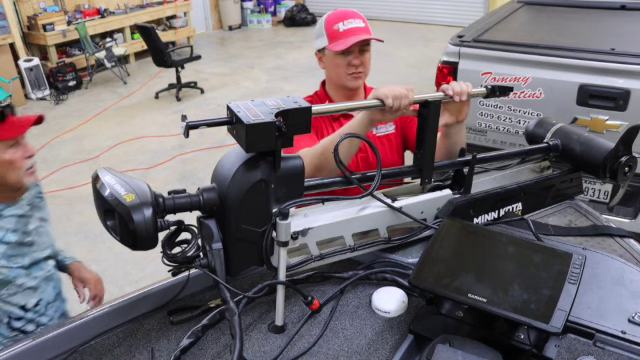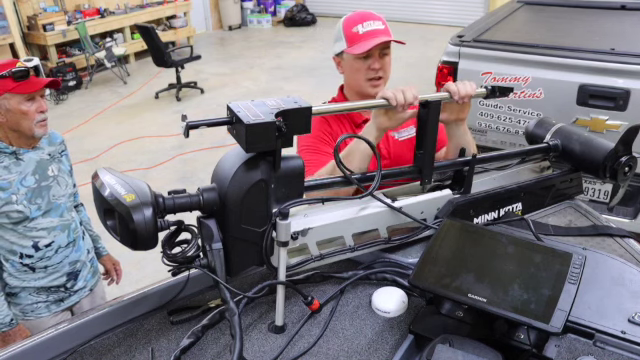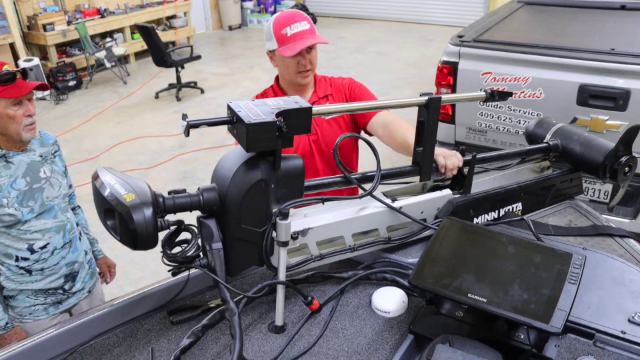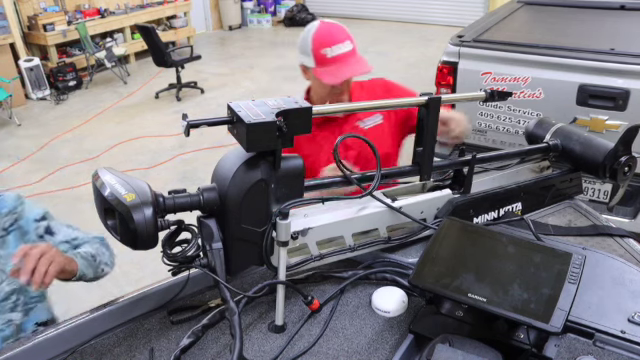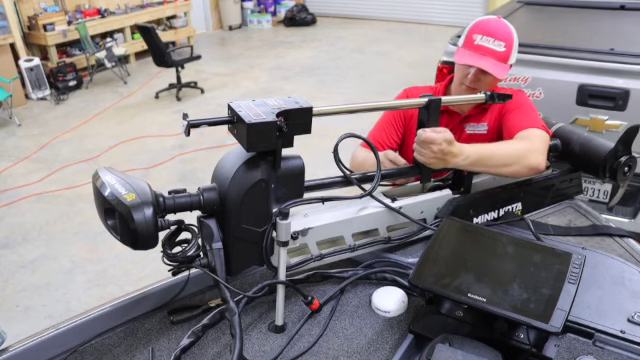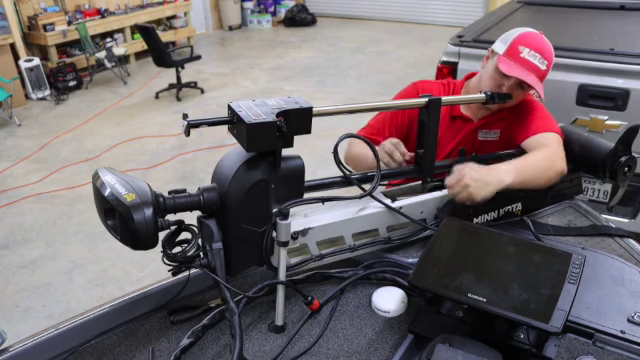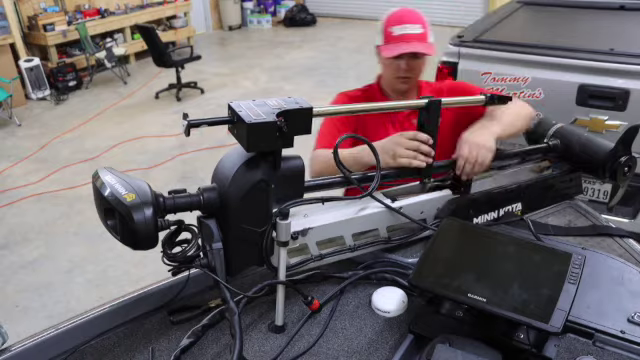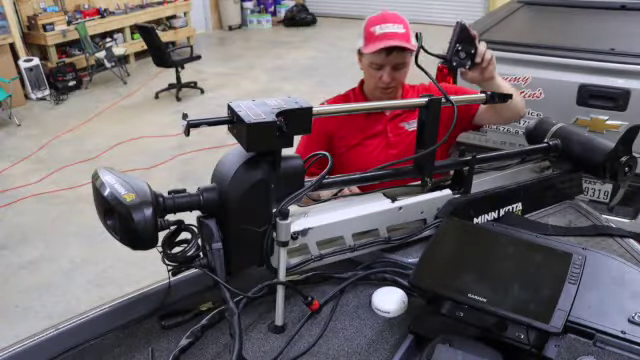Now this one is kind of tough to get in, so I recommend putting both hands on each side of the shaft and pulling down. You'll hear that snap in, and it's all set. Go ahead and put your pin back in. And then you're set. All right, next you're going to be installing the transducer.